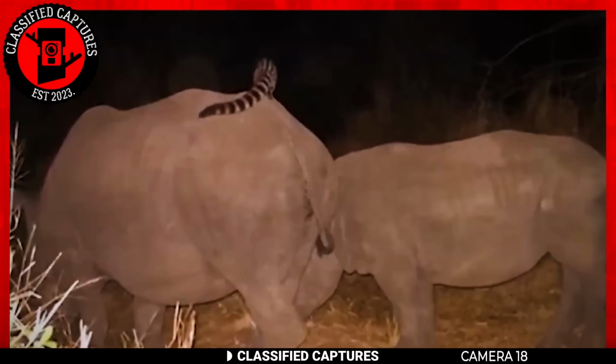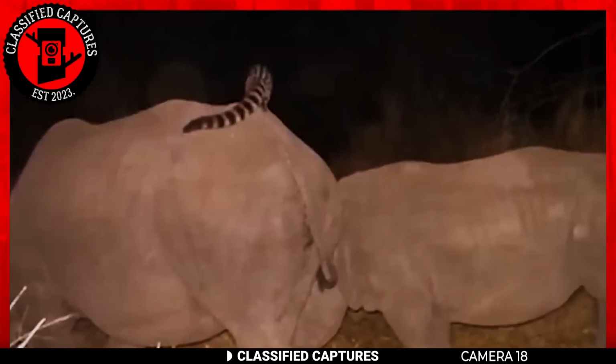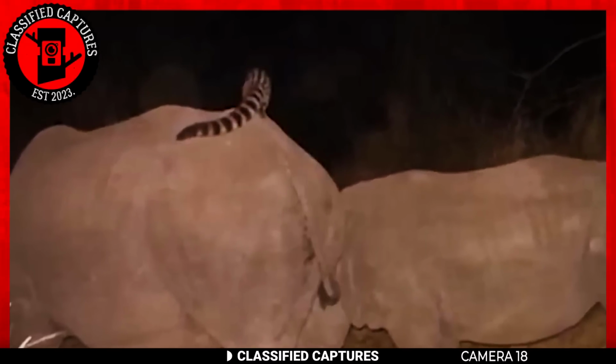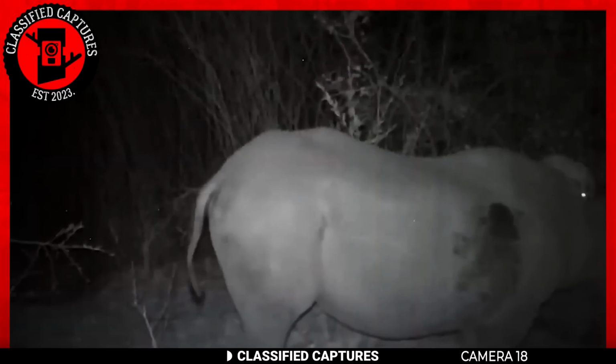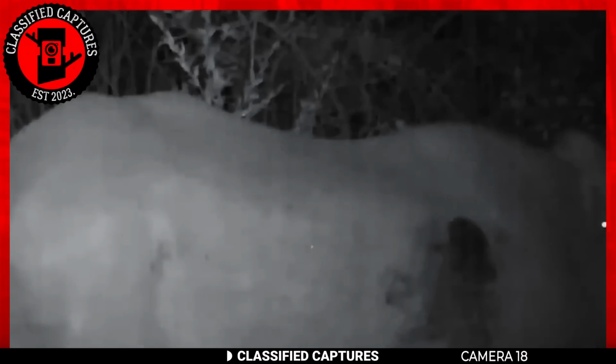Now, there could be a couple of explanations for this unlikely friendship. You might be thinking that the rhino is simply too focused on its meal to notice the daring hitchhiker, or perhaps it's having an exceptionally good day and decided to share some warmth and company. But this happens more often than not.